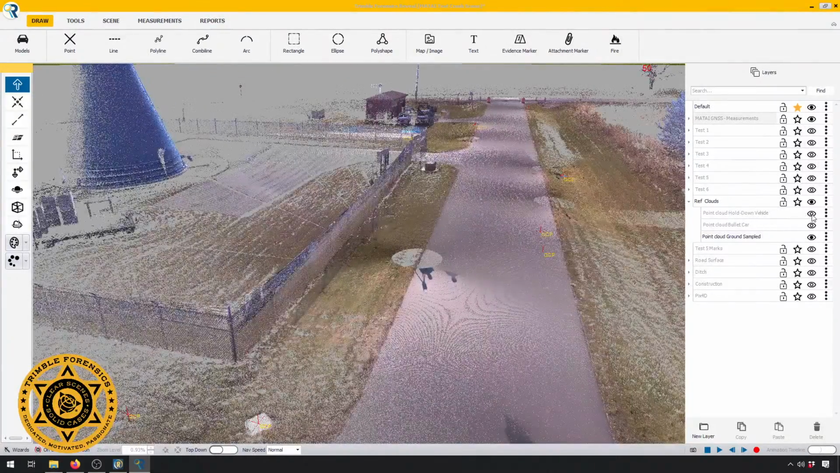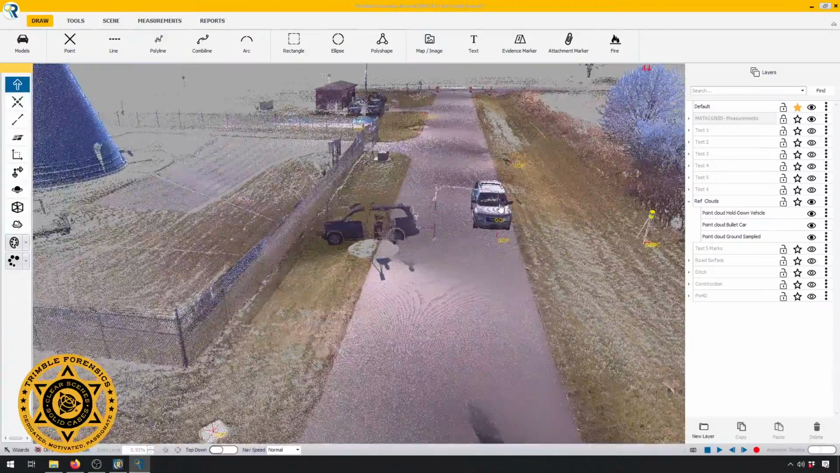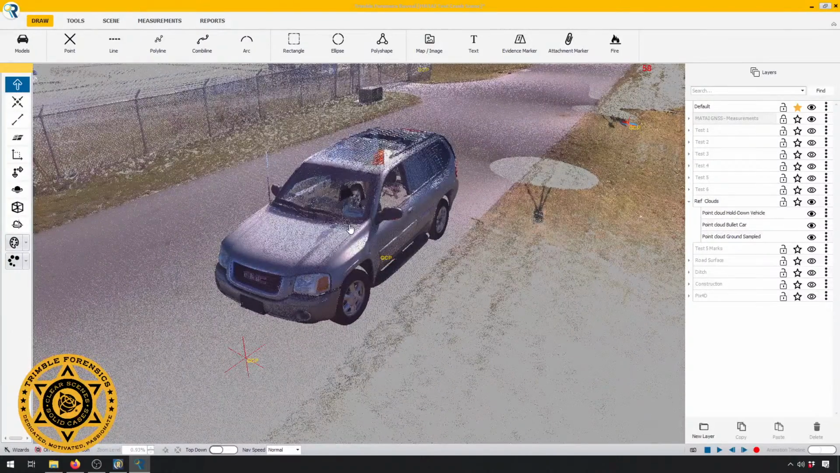In addition to that, I imported our hold down vehicle just as a way to show where everything came from. A very nice, easy way to do it. I imported our bullet car, and that was the Trailblazer before we started mashing it up. And as Thomas said, this was the 4 or 5 scans around and one on top of his truck. That's what we have.